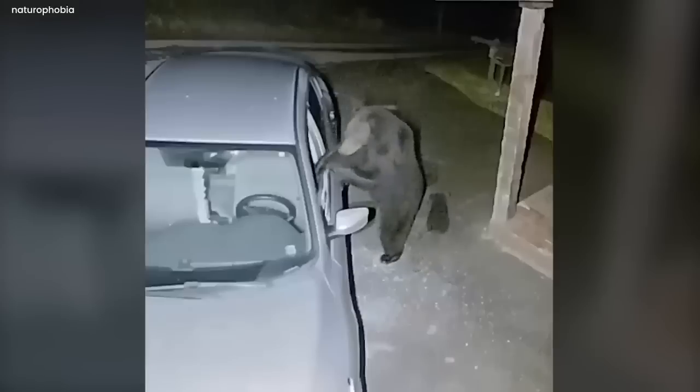The camera could only show a part of the story, leaving us with many questions about what the bear was thinking. It was a nighttime mystery, a story waiting to be discovered.